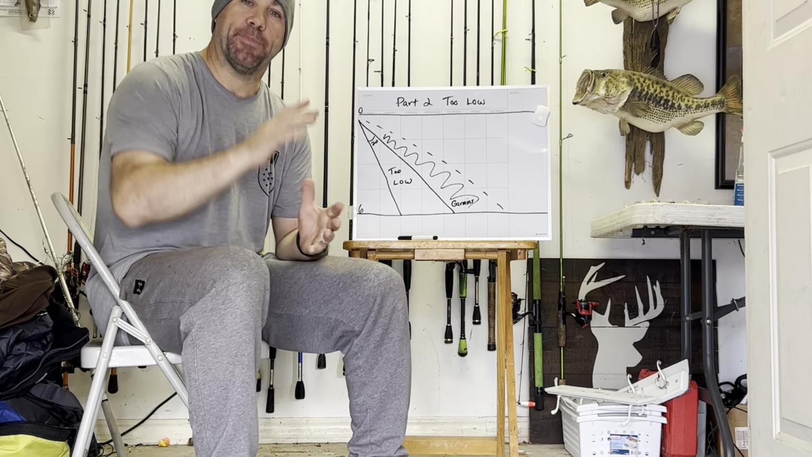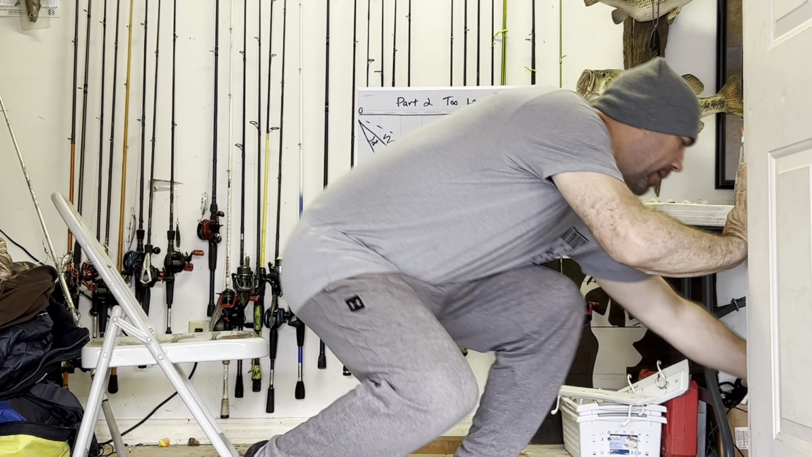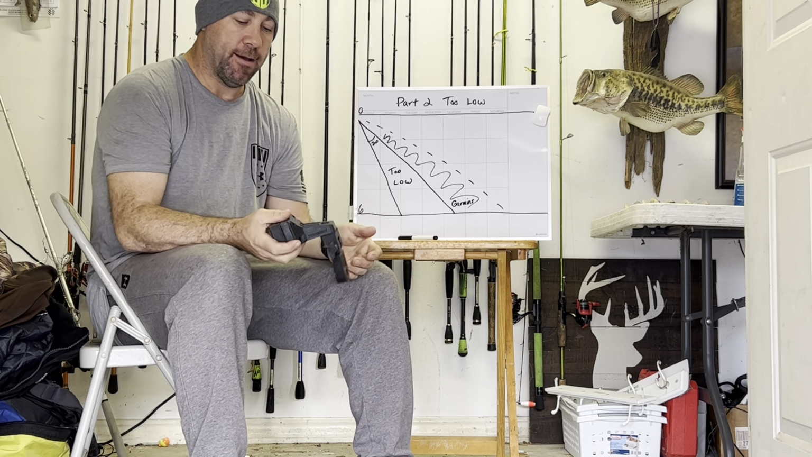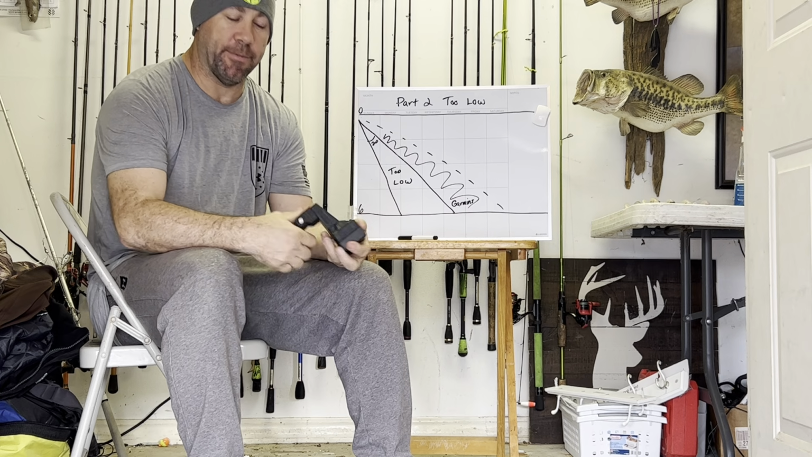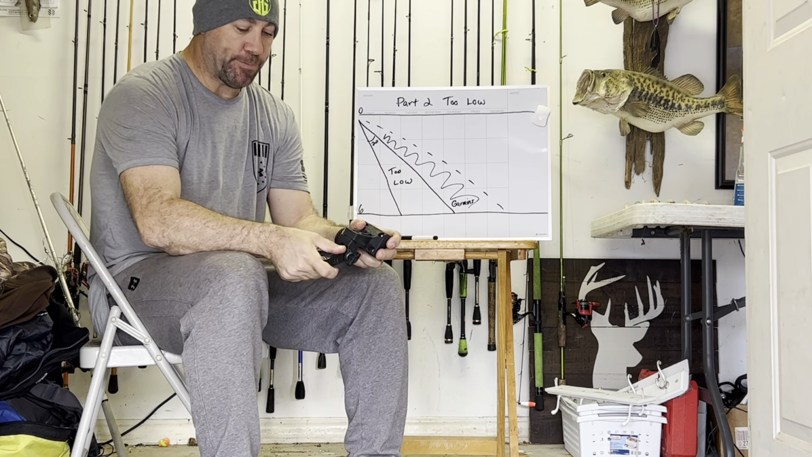We're going to talk today about part 2 of perspective mode mounting. Now, what I have got here is a Summit mount. This is a Summit mount that I use. I've got a couple of these. When you have it in perspective mode,